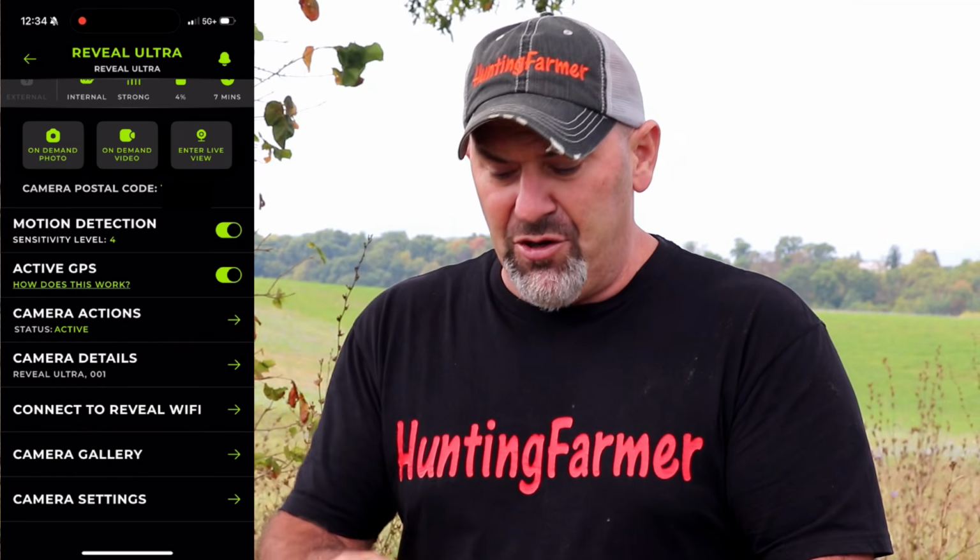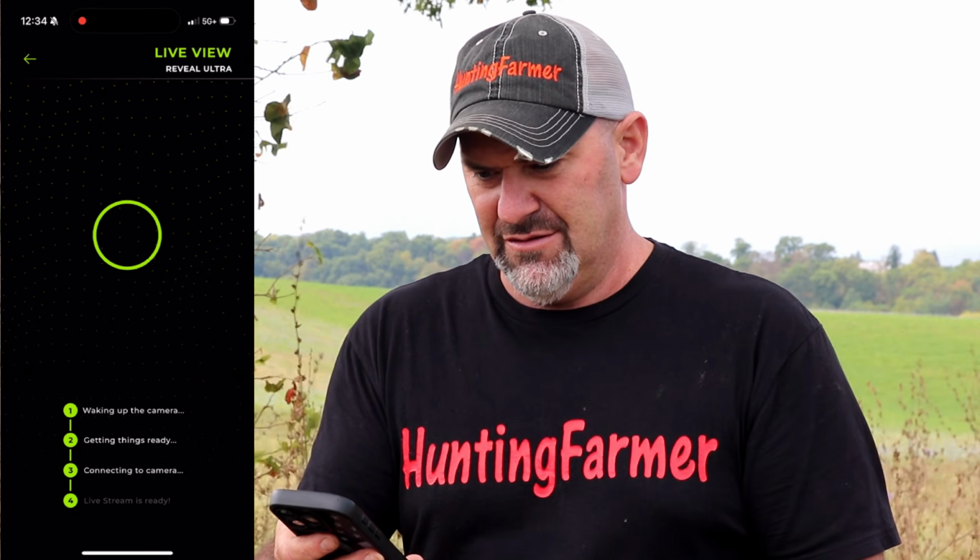So next I wanted to do a demonstration of the camera's live view. If you open up the app, you can enter the live view. There are 4 different steps that the camera goes through before it gives you this live view of exactly what's happening in front of the camera. As you can see, we're in step 2 now of 4. We'll just simply see how long it takes before we can get this live view. There's step 3 is completed. We're on to step 4.